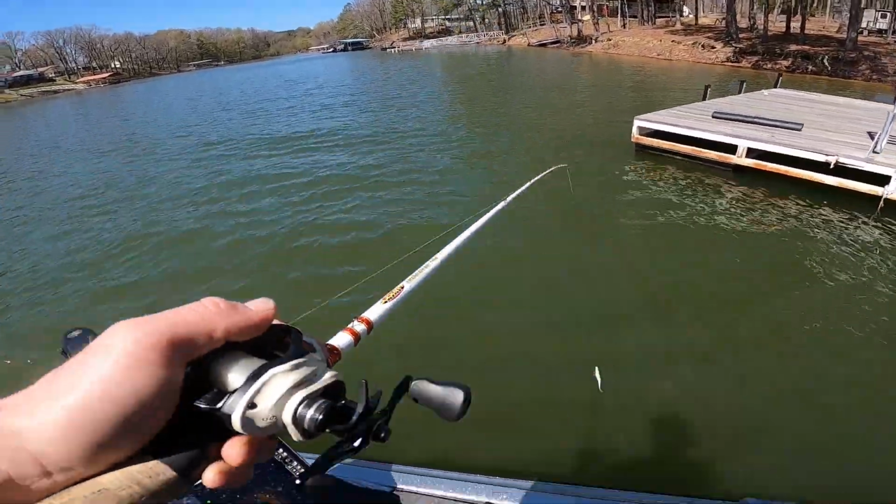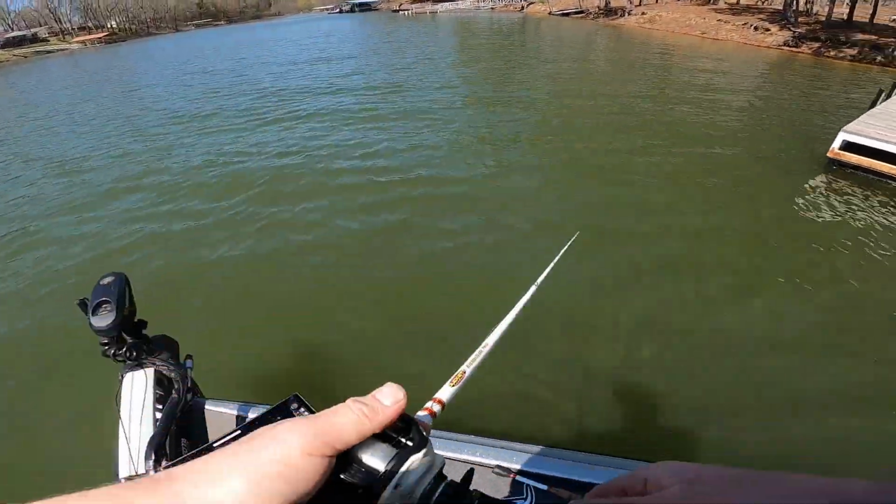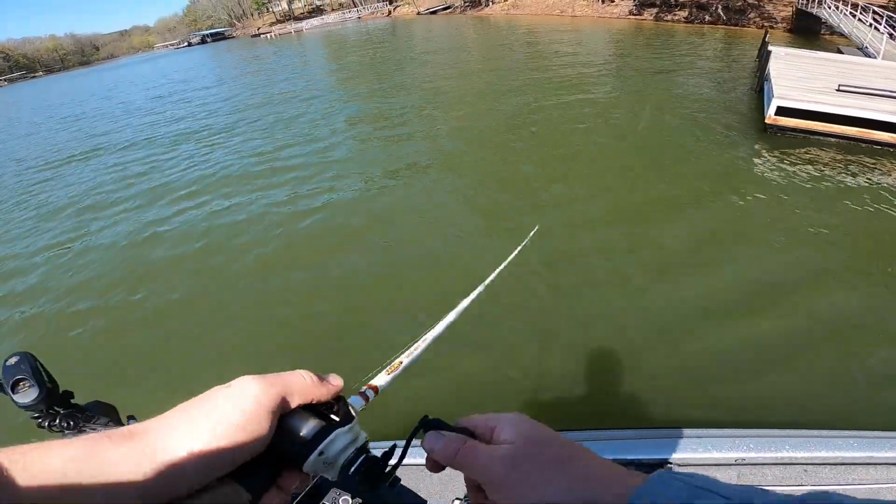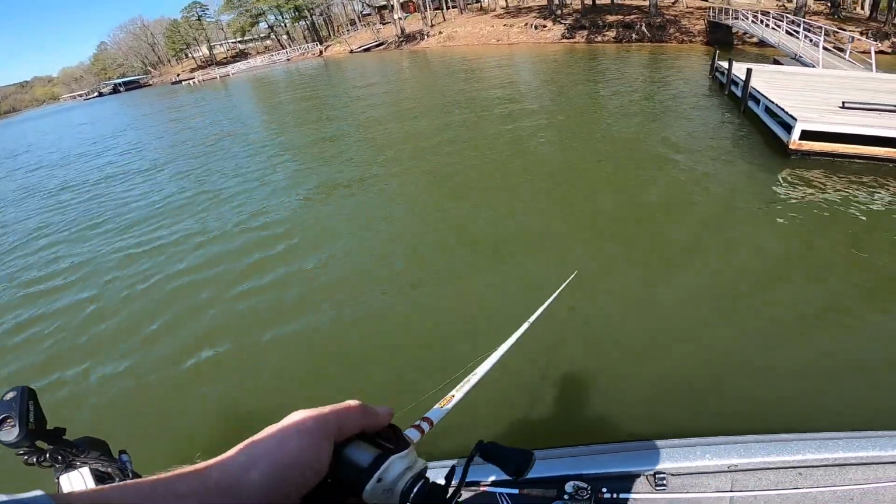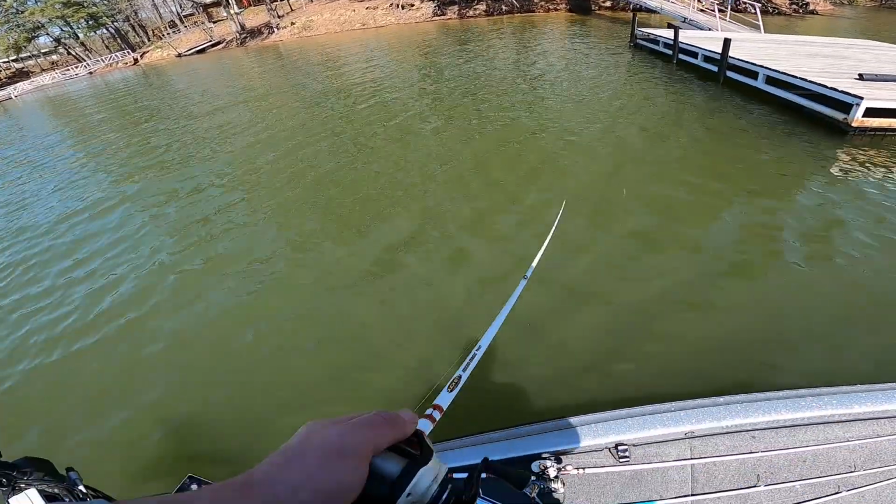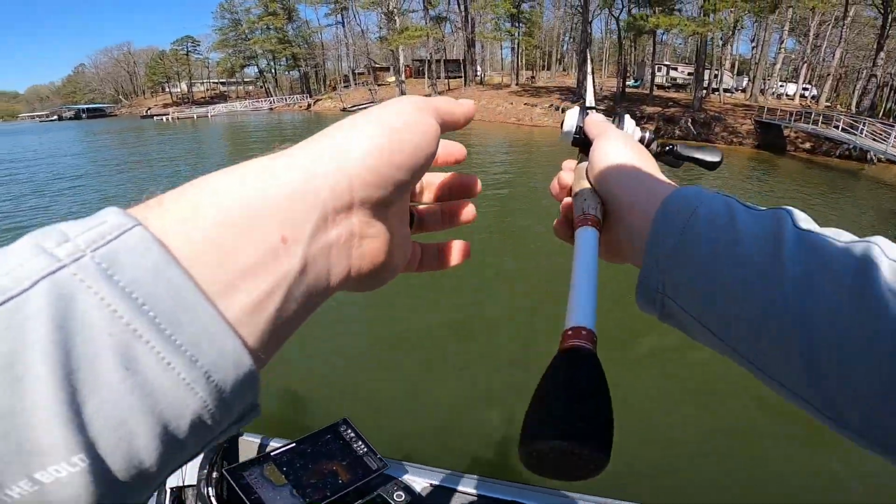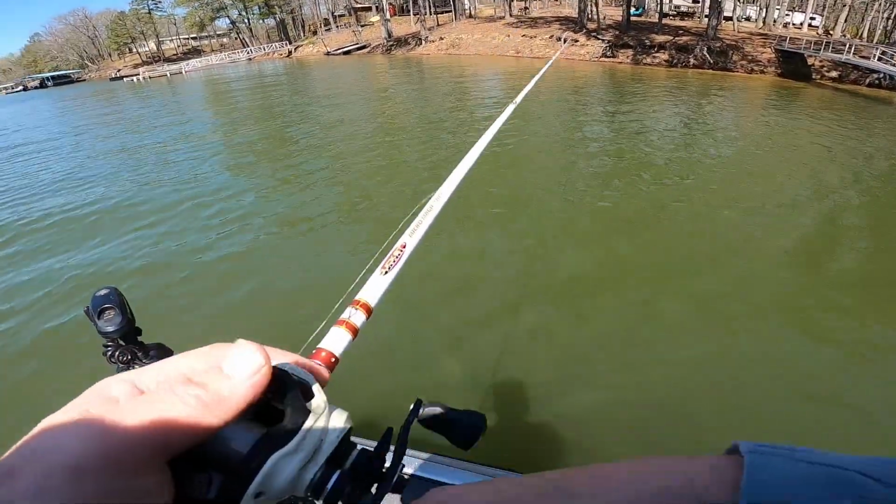Eating very good today. I've probably caught close to 30 fish now, maybe more. We caught a bunch of small fish, a bunch of slots. I think we might have caught 6 keepers. So I mean, we're catching a bunch of fish, so I'm getting an idea of what they're doing.